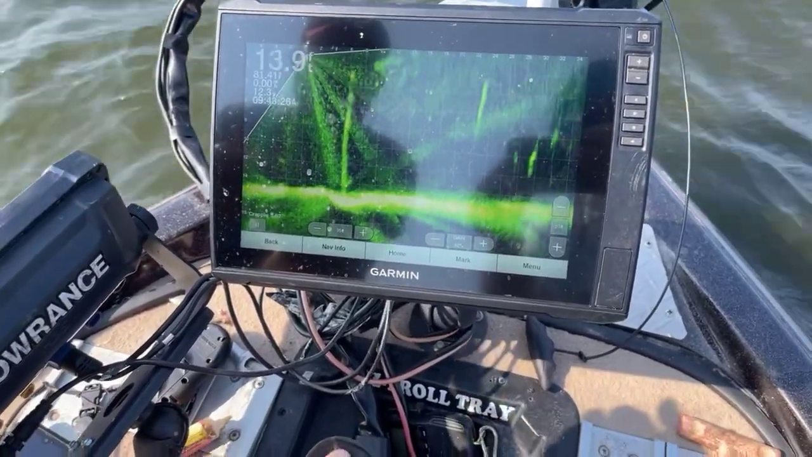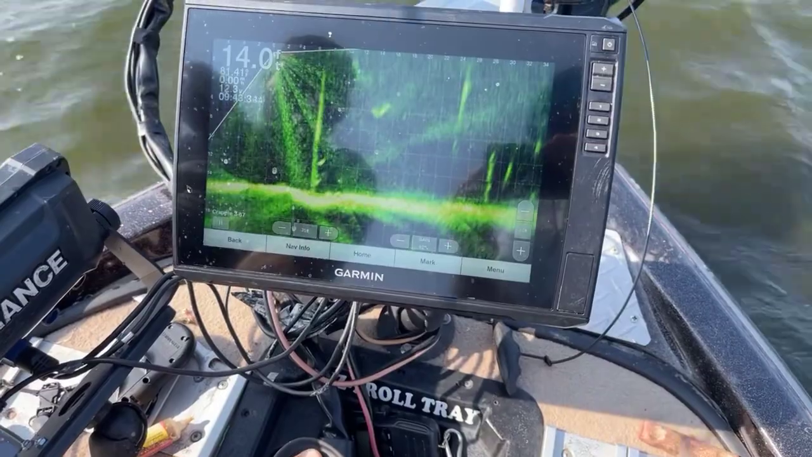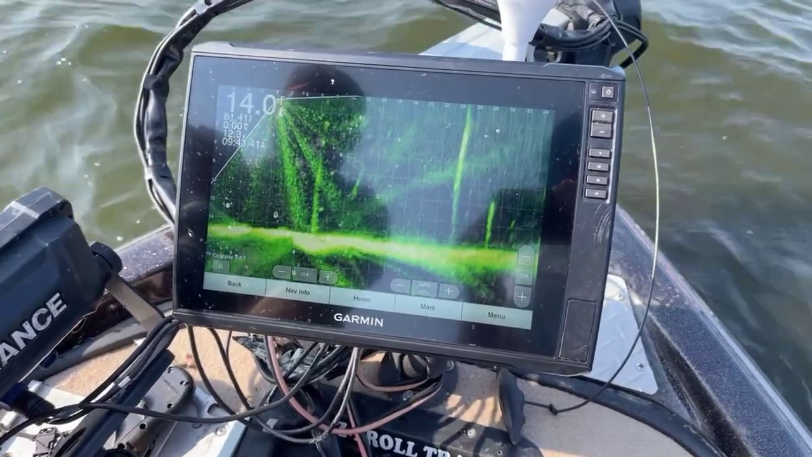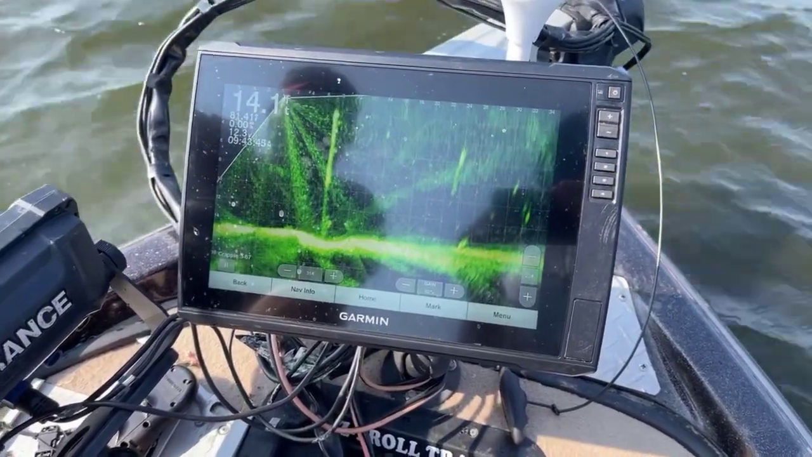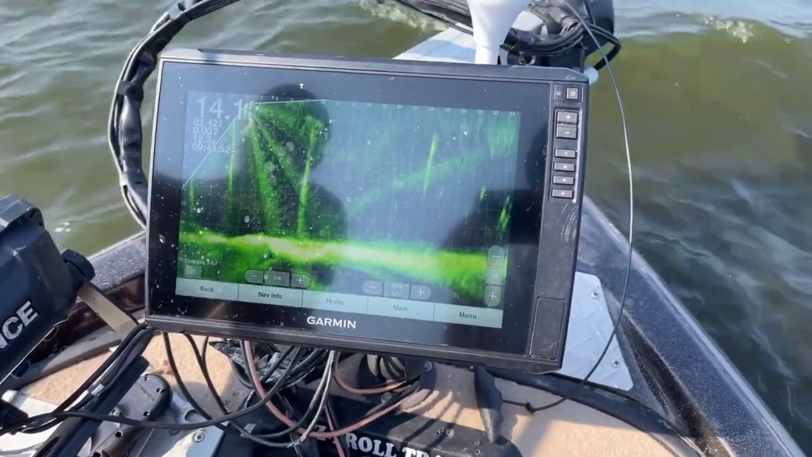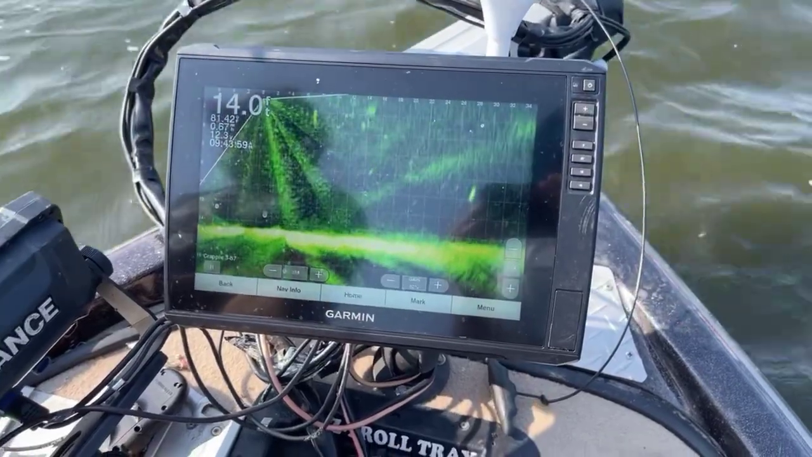See, now that fish might have run off on me. I don't see him now. There's one at the bottom, but that's not it. There he is. He's back. He was just hiding for a second. You just want to drop that bait down close to him as you can get it. Enough of that. But let's find another one that will cooperate.